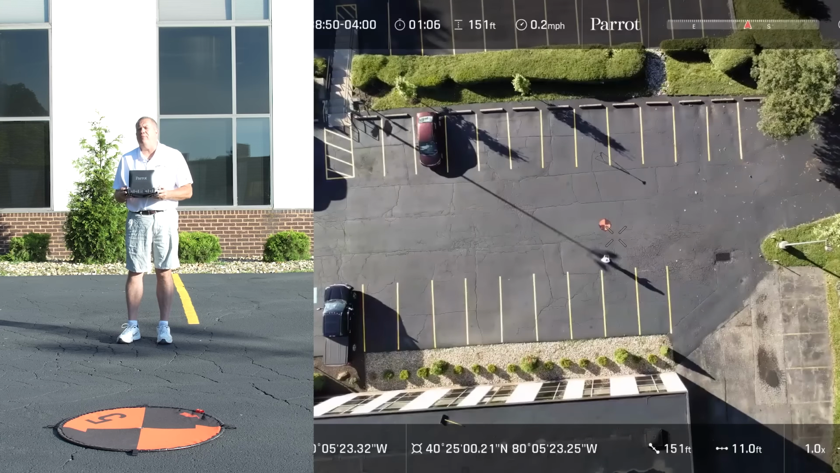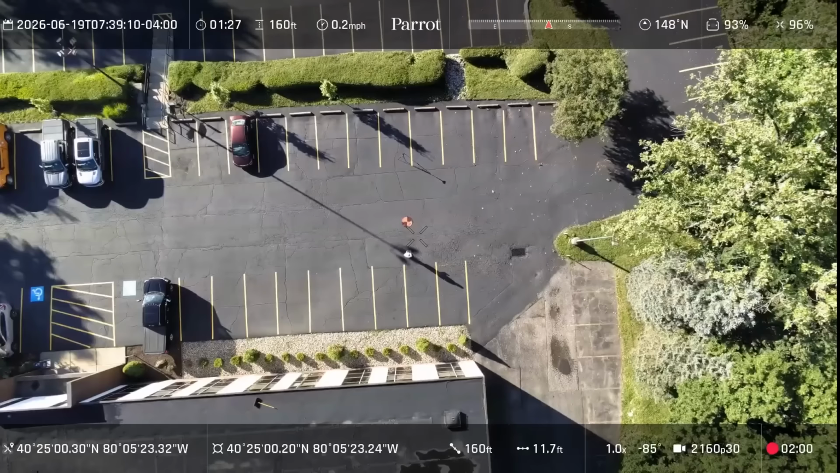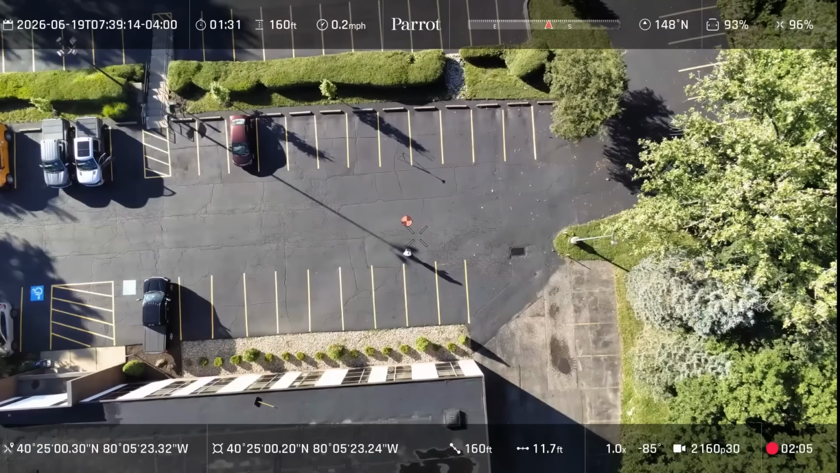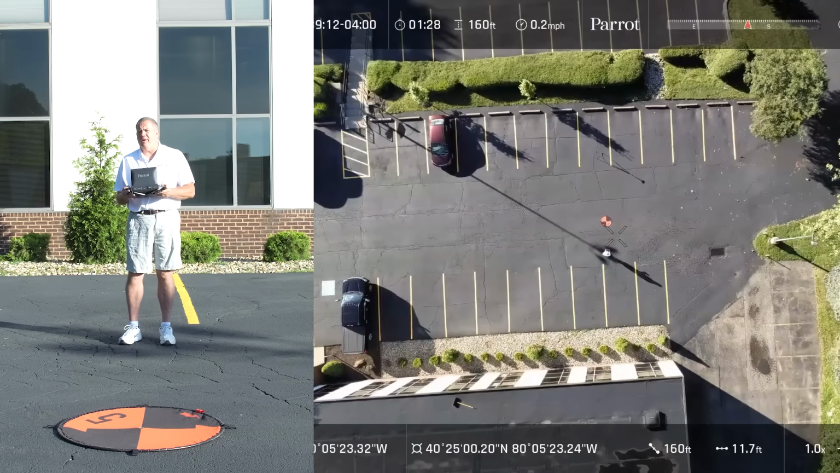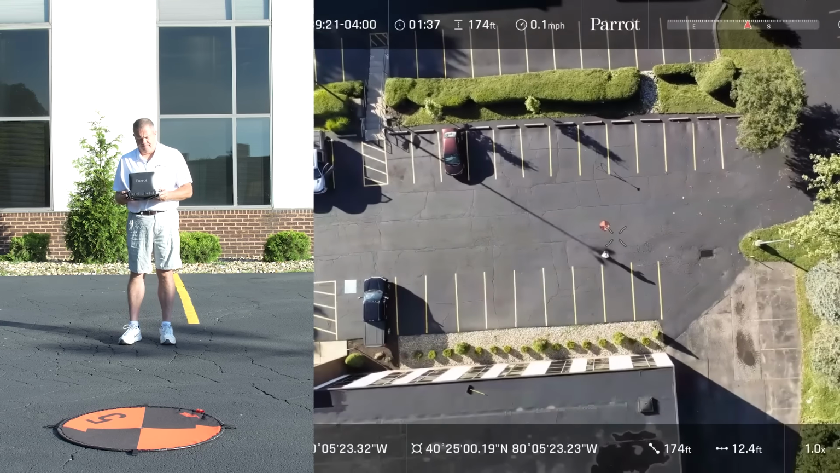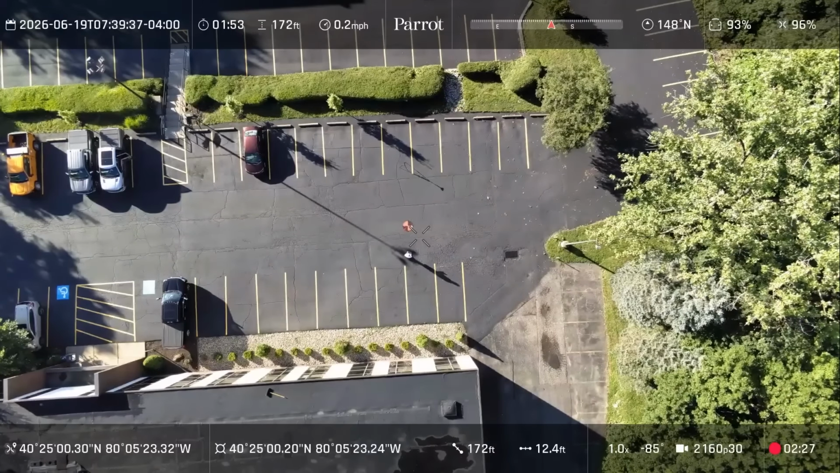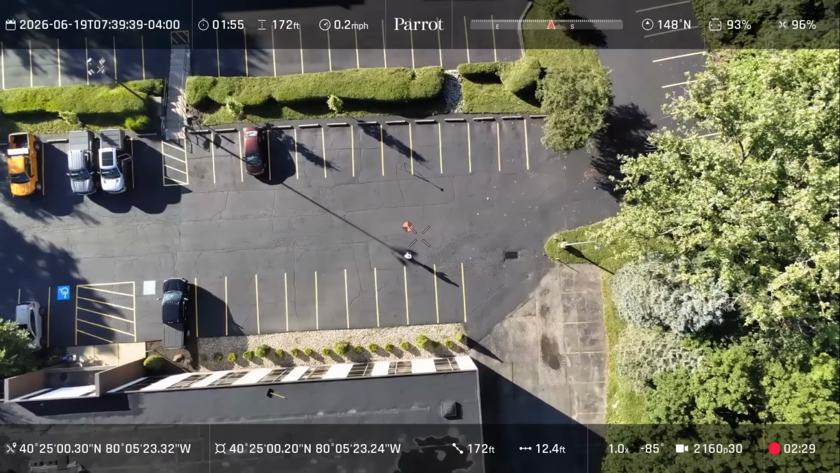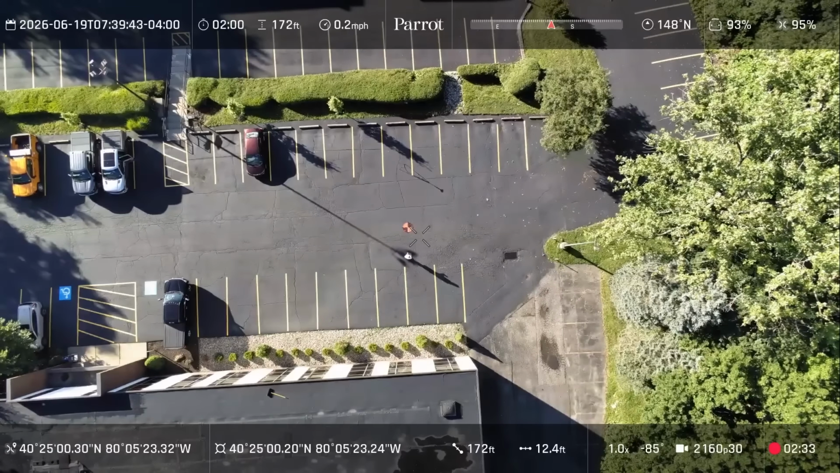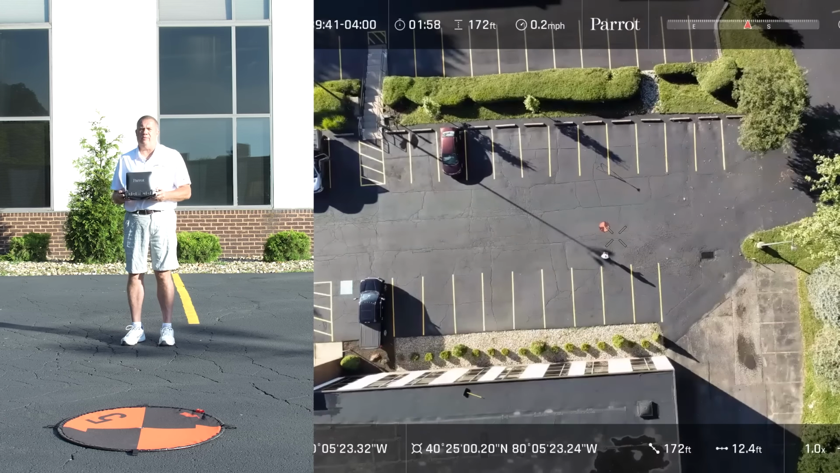Let's go up another 10 feet high. Okay, I can barely hear it. Let me go up another 10 feet high. So it's dead quiet right now at 170 feet high.